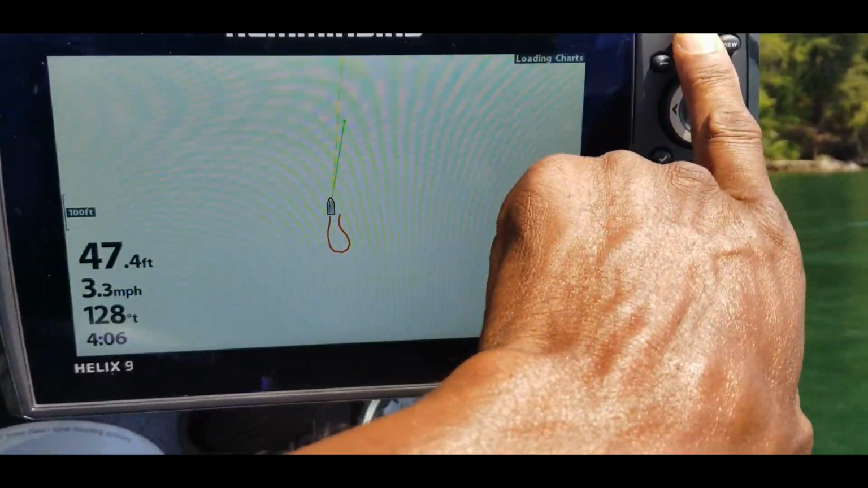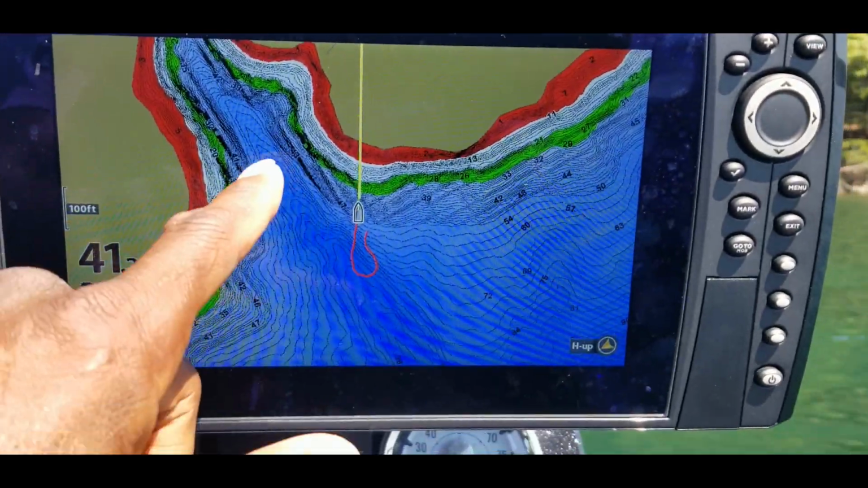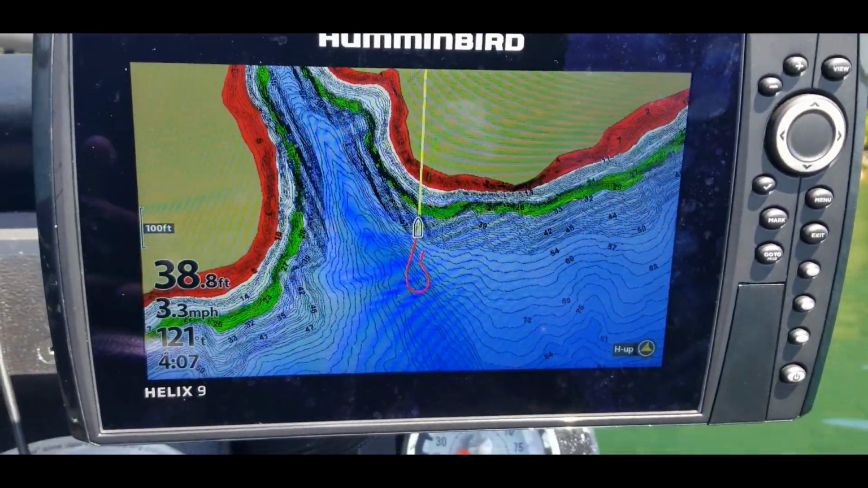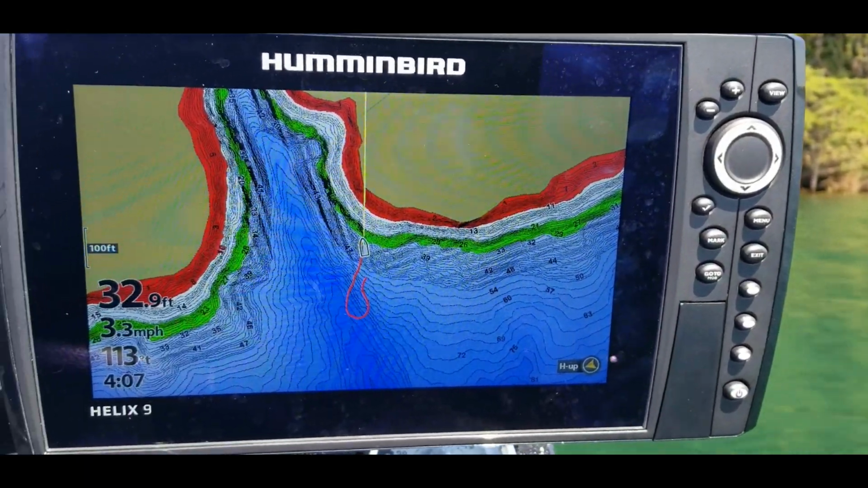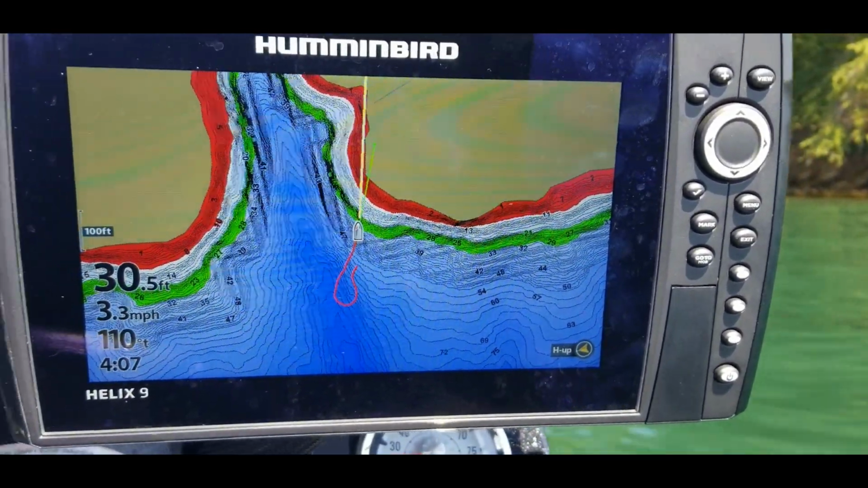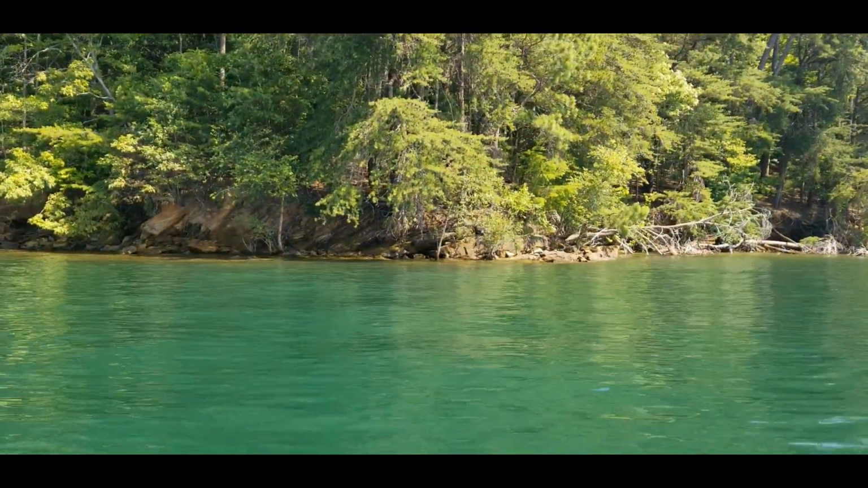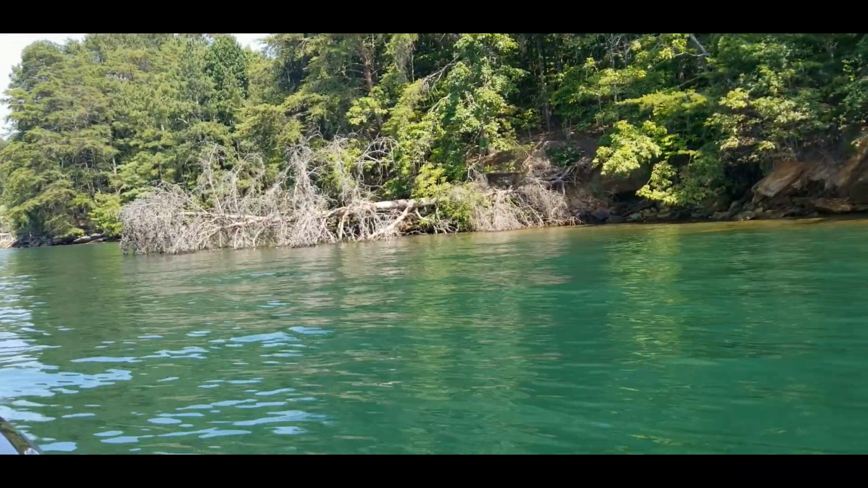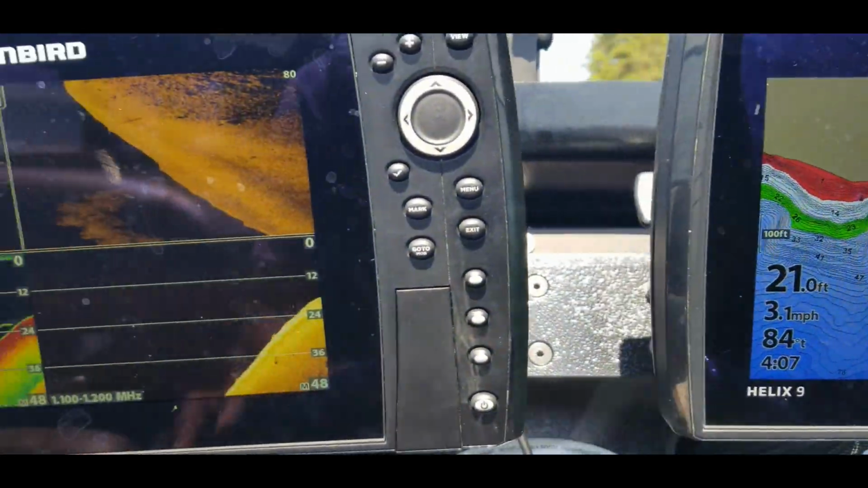So let's zoom in on this a little bit. So we're coming in on this side. It's not really a well-defined point, but these areas are always productive. So I always want to make sure I scan those type of areas as I head into this cove. I have my side scan on. As you can see, you can actually see some rocks over there. There's a laydown right here. So who knows what we will find as we get into this cove.